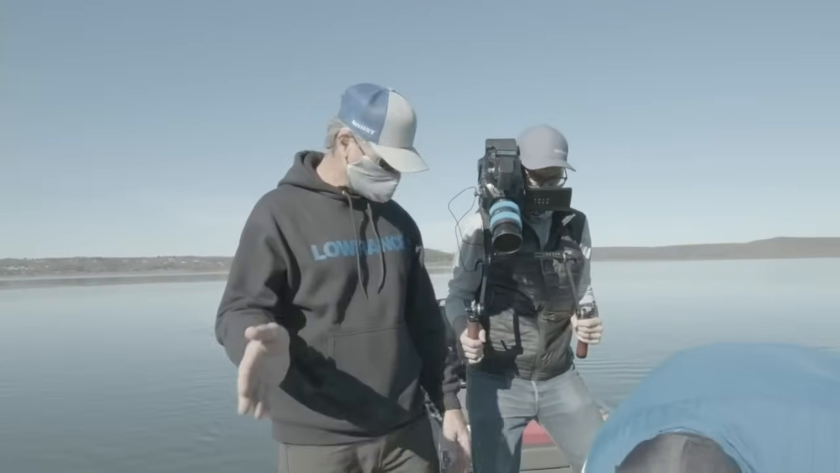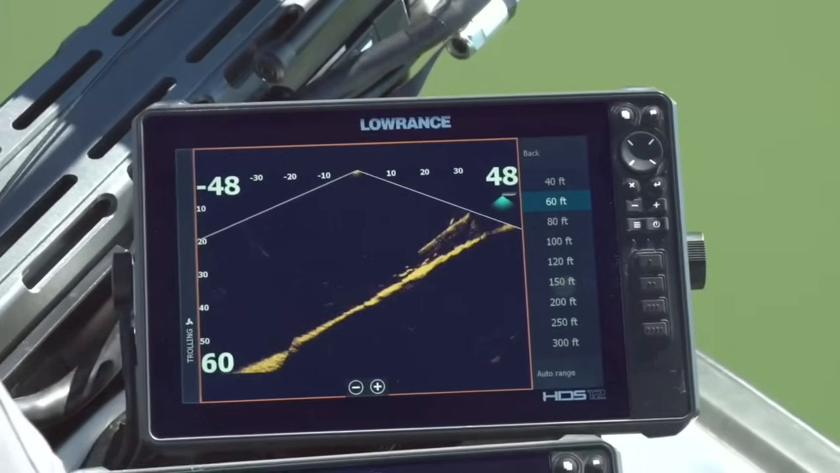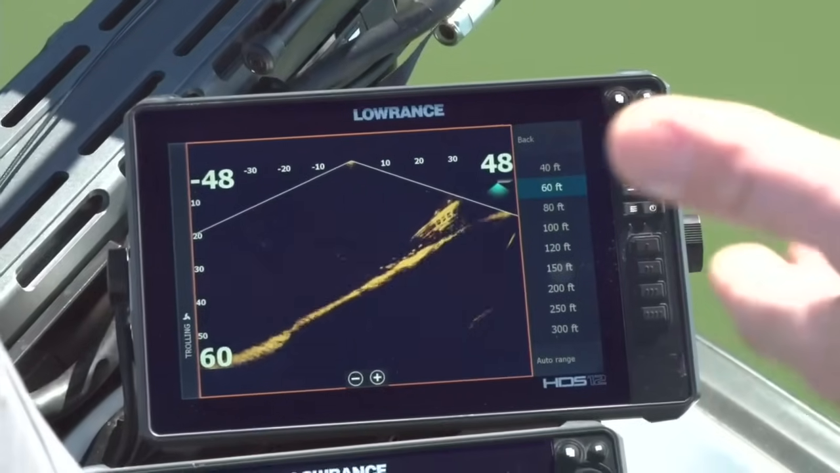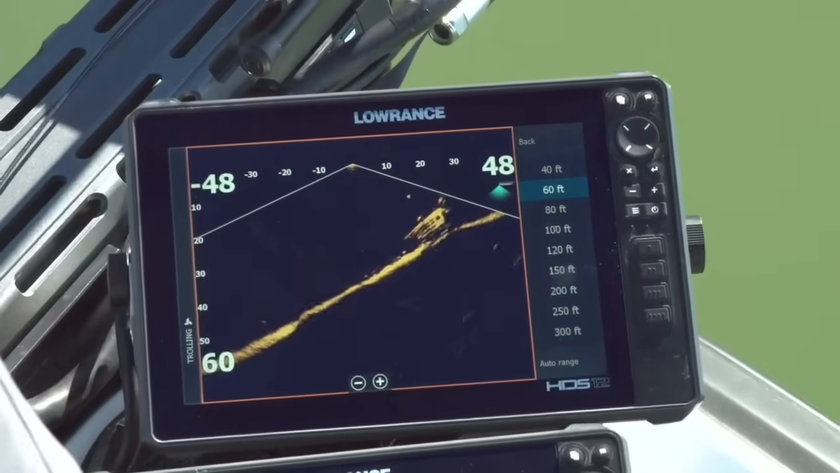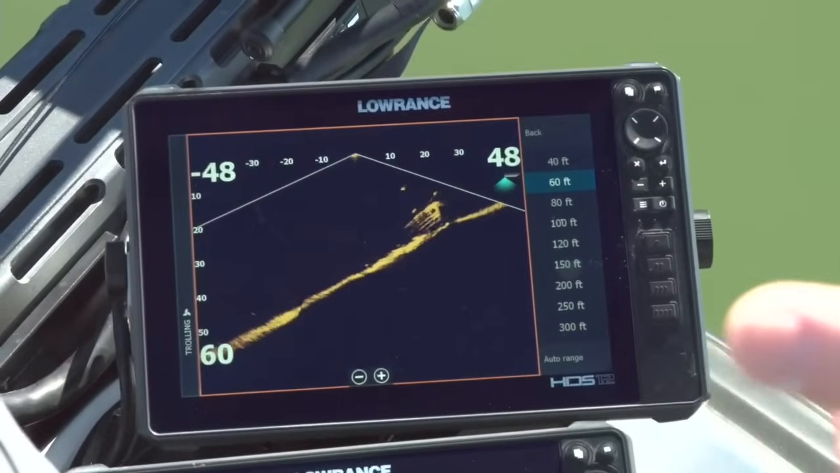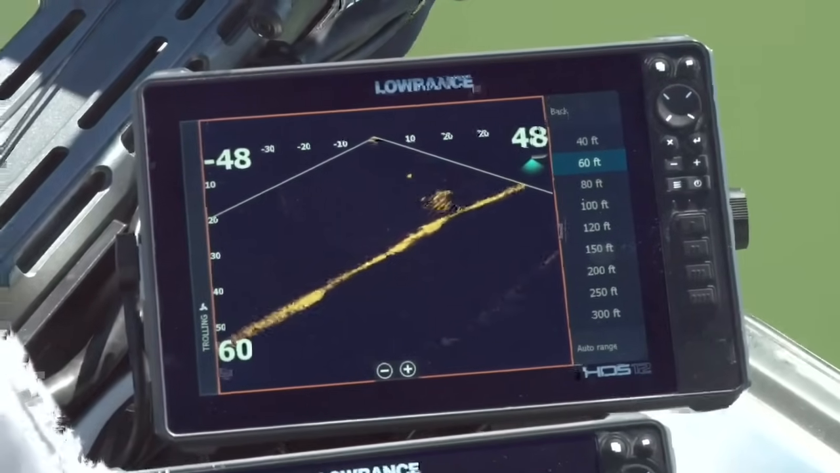We're fixing to come up on a school bus right here. We've been over the top of it, so we know exactly how to run on it. But God, the clarity, you can see the windows there on the school bus. You can see how the fish are relating to the school bus. And again, this is a full-size school bus. This is not a little shorty. It's laid out so the rear end is up, and you can see the fish sitting up on top of the bus, suspended off to the side of the bus.